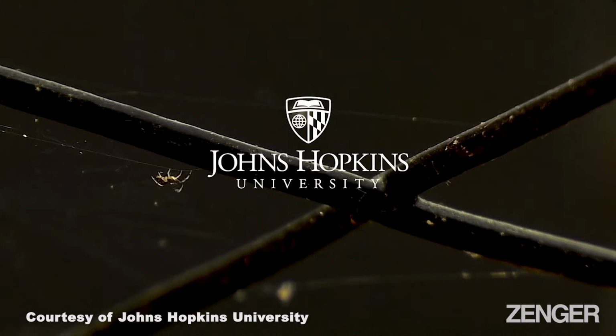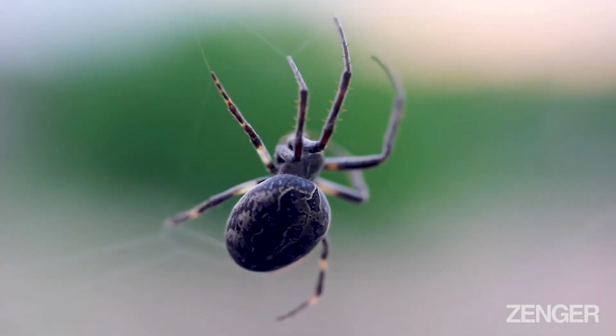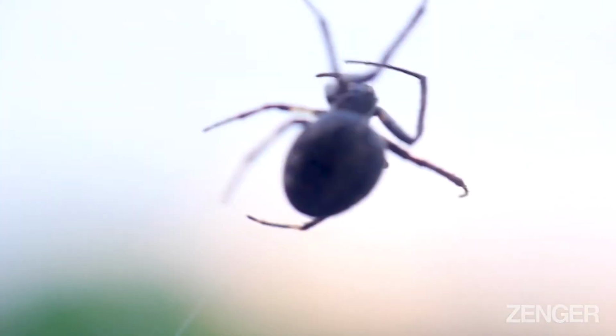I think spiders are incredibly fascinating. Despite having small brains, they're capable of doing quite sophisticated behaviors. The spider orb in particular is simple and yet complex. So we wanted to know, what are the coordinated behaviors that the spider performs during the span of web building?